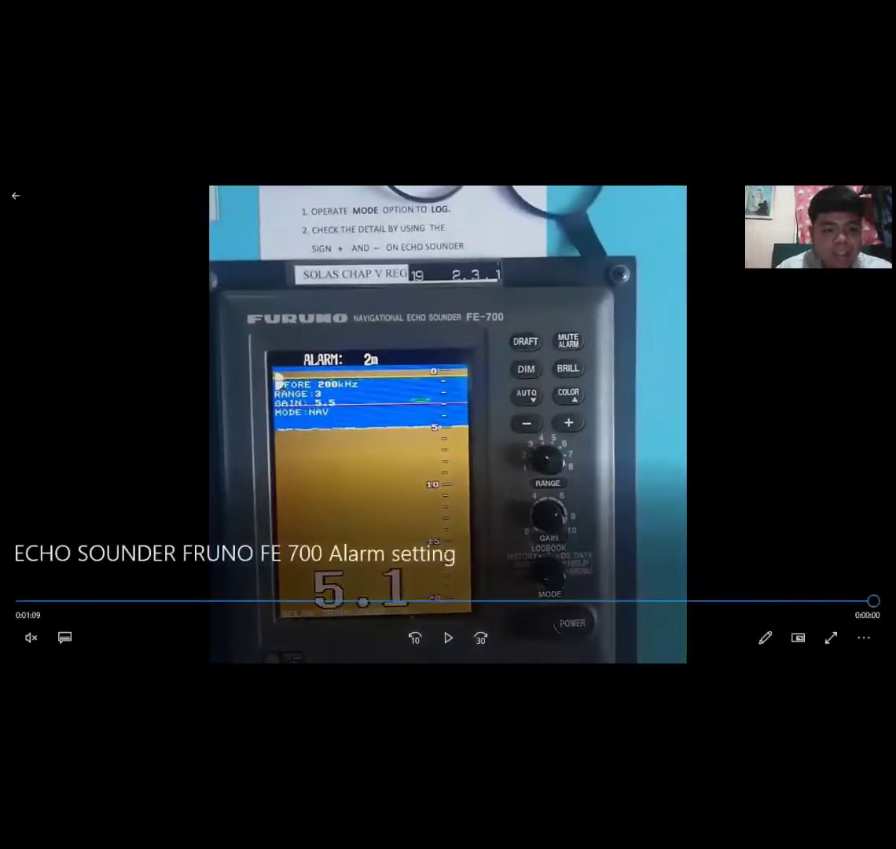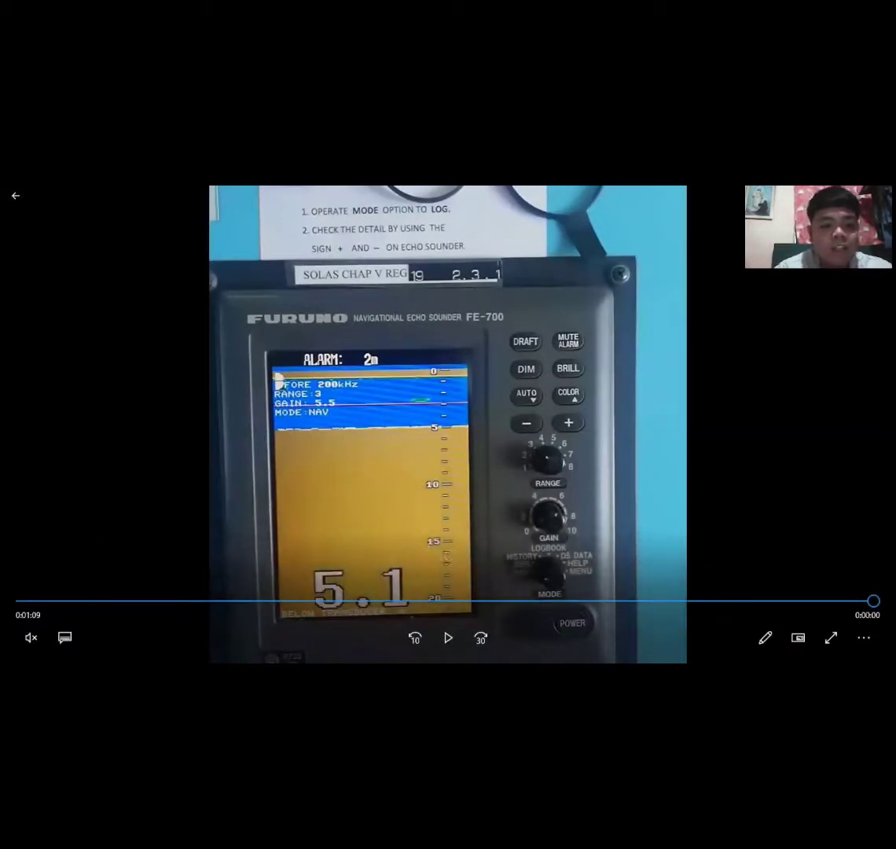This is just a simple way of setting the alarm in Furuno Navigational Echo Sounder FE-700.